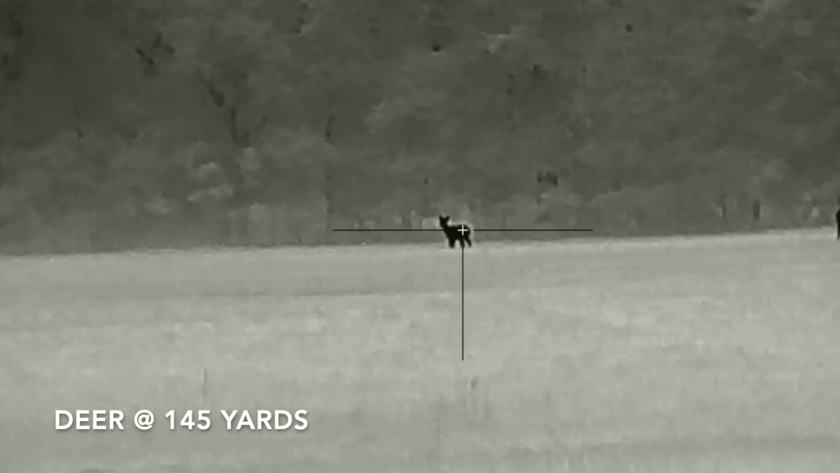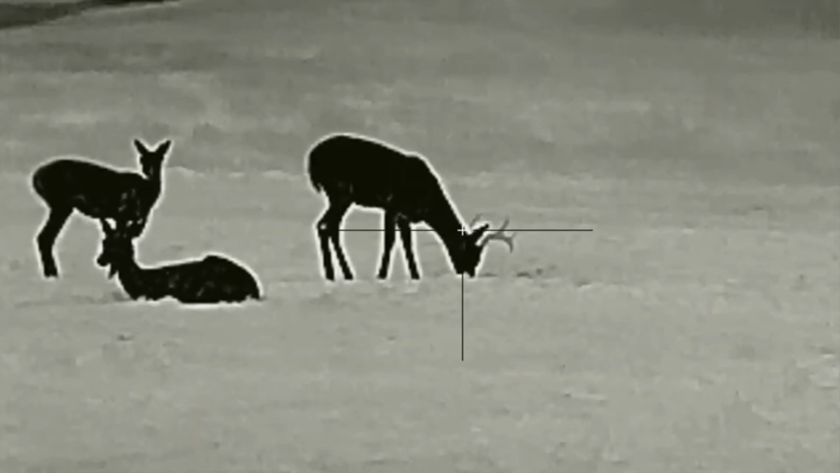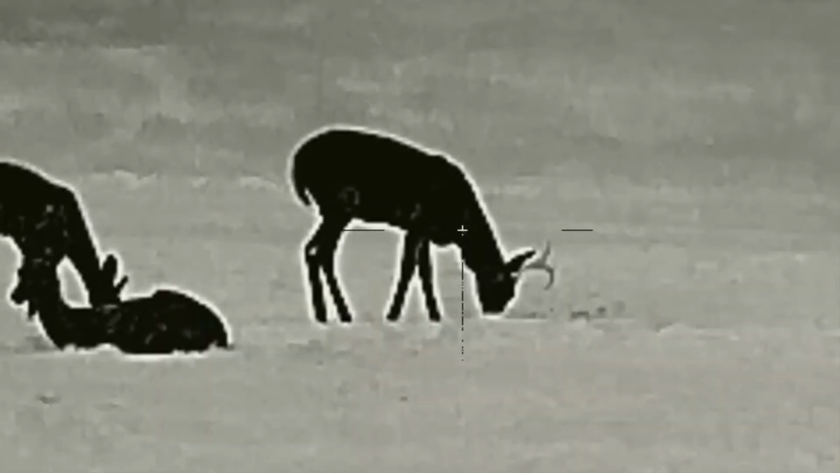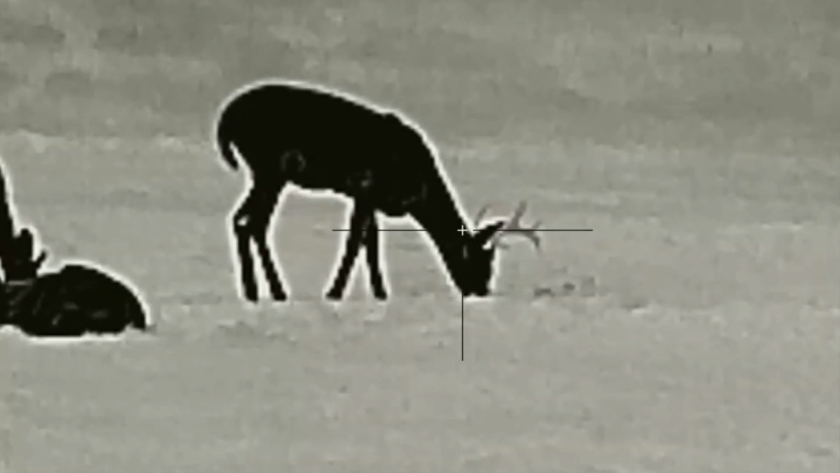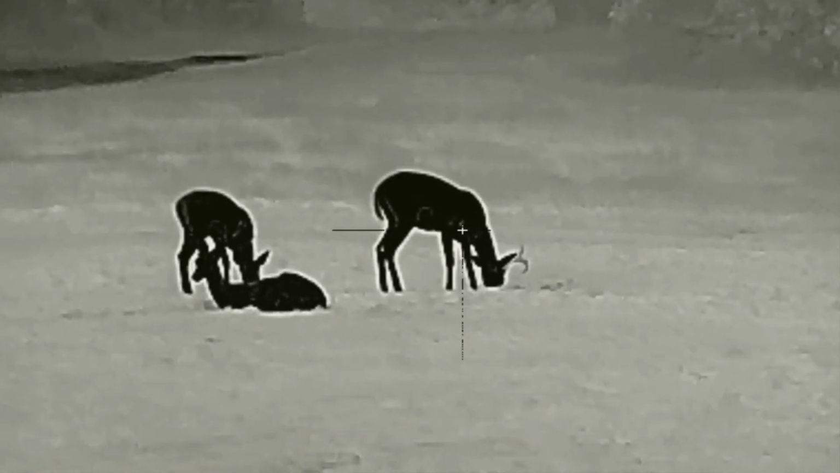It does have picture-in-picture display, and it does have onboard video recording. It does not record audio, but it does record video. It does have a very good app, and we'll talk about that a little bit later. It's the InfiRay Outdoor app. If you search that on your Google phone or your iPhone, it is InfiRay Outdoor. It's got a built-in rechargeable battery setup. They get about 8 hours of runtime on the internal batteries and about 3.5 to 4 hours of runtime on the external removable battery.